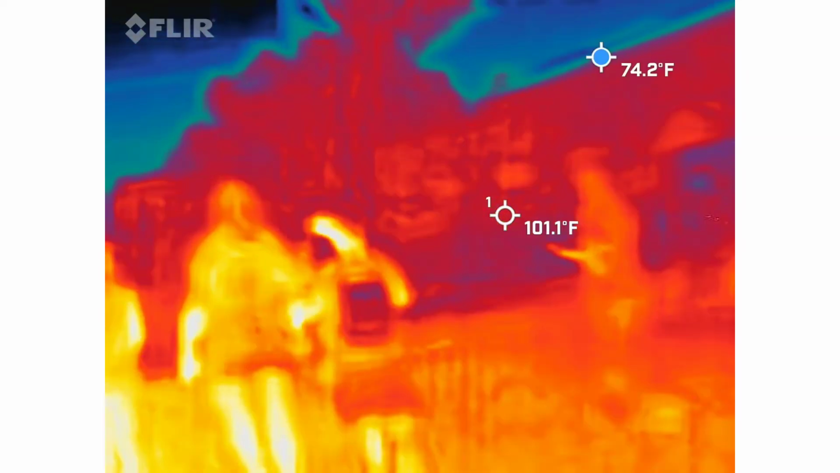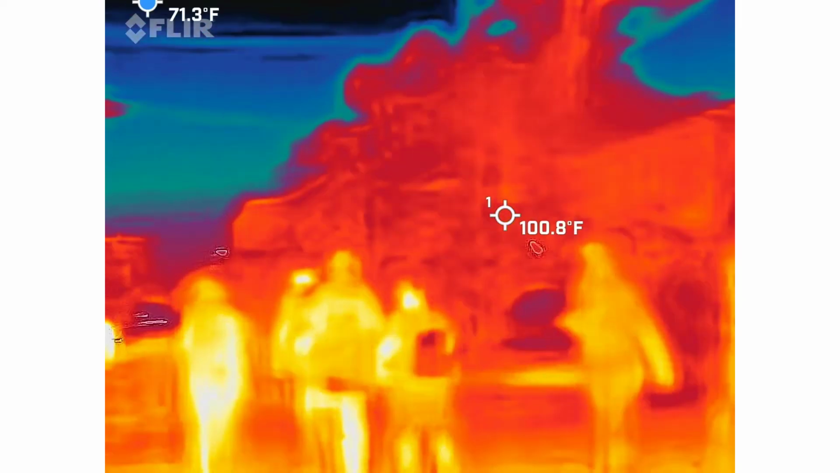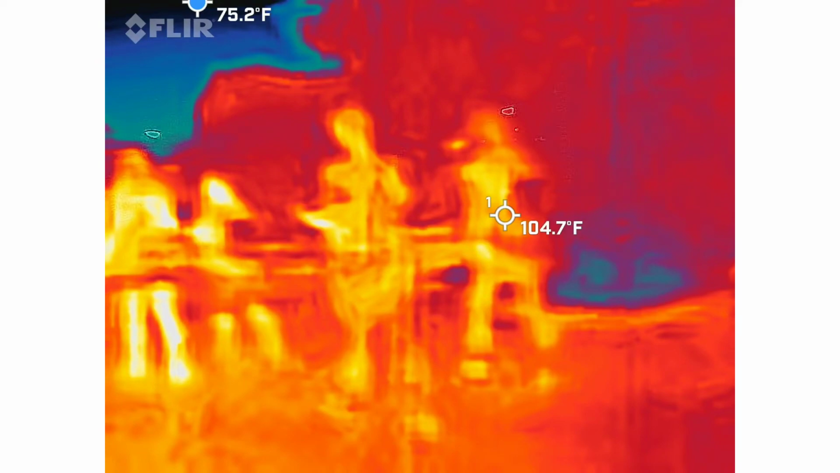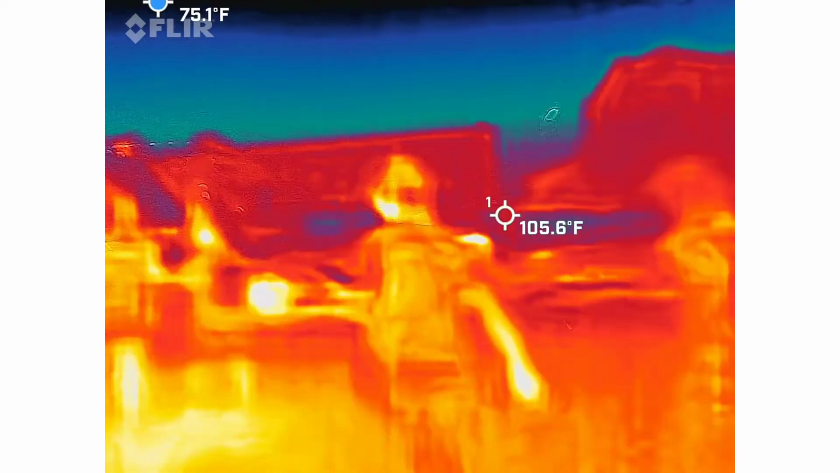I noticed it's so weird. Anybody, anytime, any person. You notice anytime you get to a car or a person, they seem to almost spike up. Small the horses. I love it.